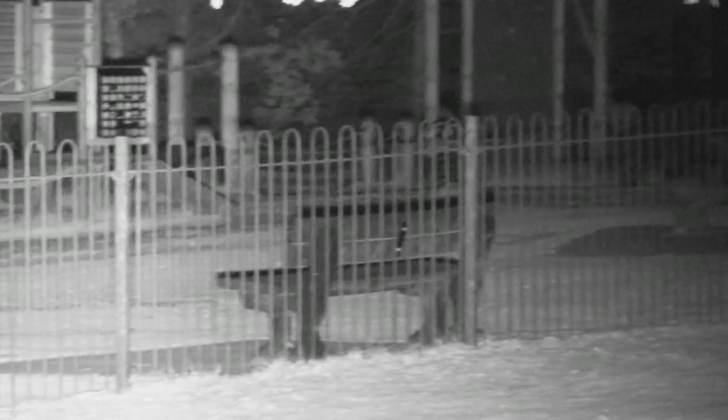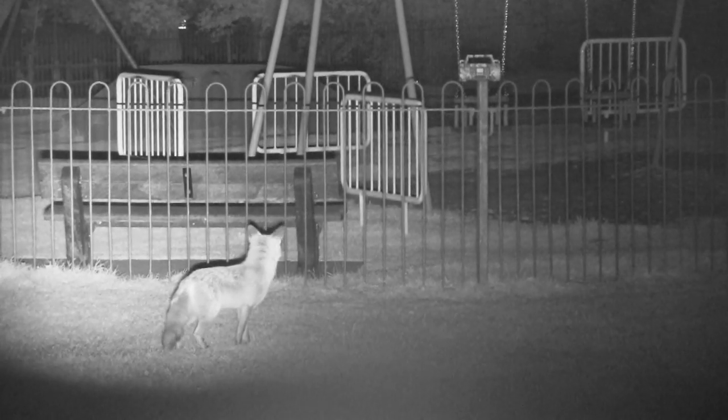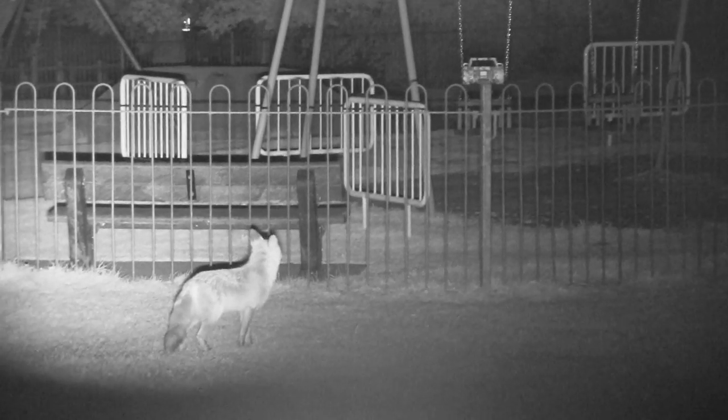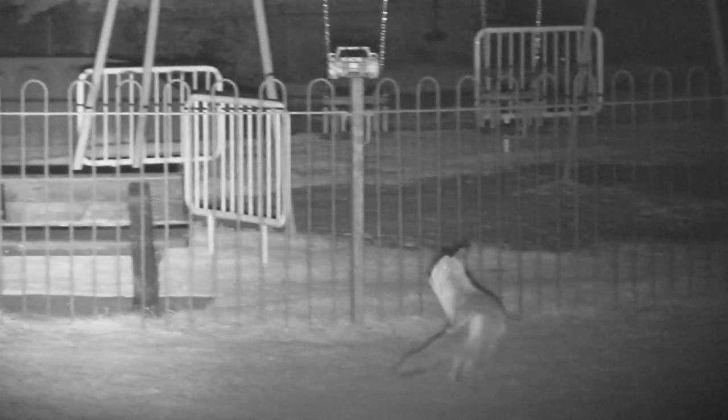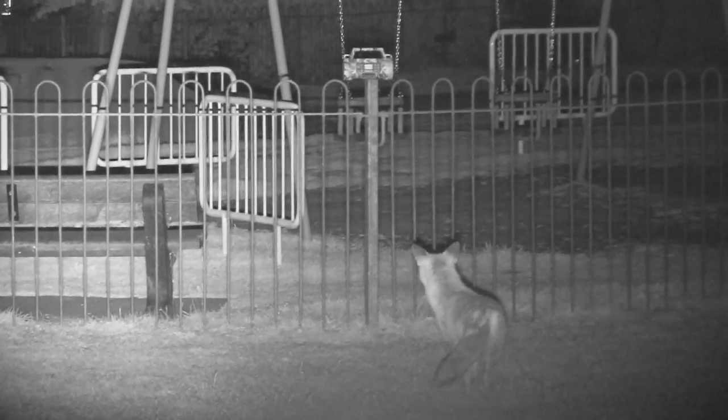Well, we had a fantastic response yet again. And when you think that all the calls that we've done tonight are probably within a range of about a mile, so we've hardly travelled anywhere. We're just picking a few little spots. So little kiddies play area, we've had car parks and near the swimming baths as well. I knew there were a lot of foxes, but what we're seeing tonight is extraordinary.